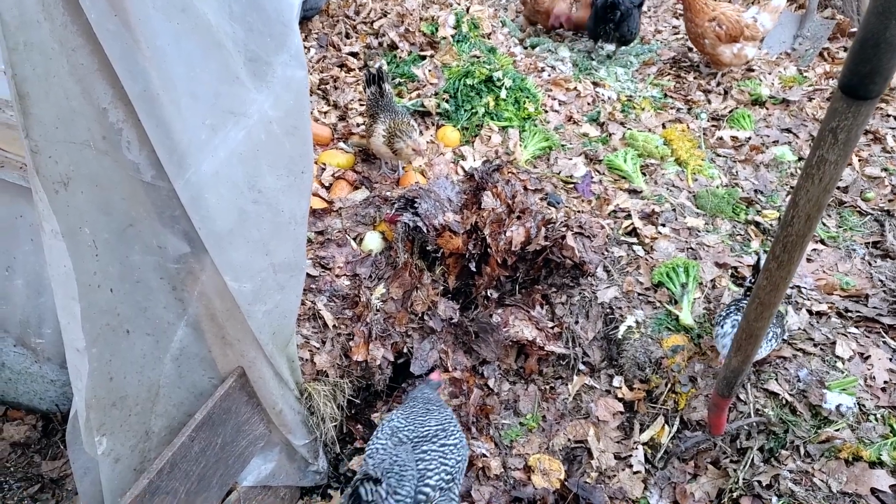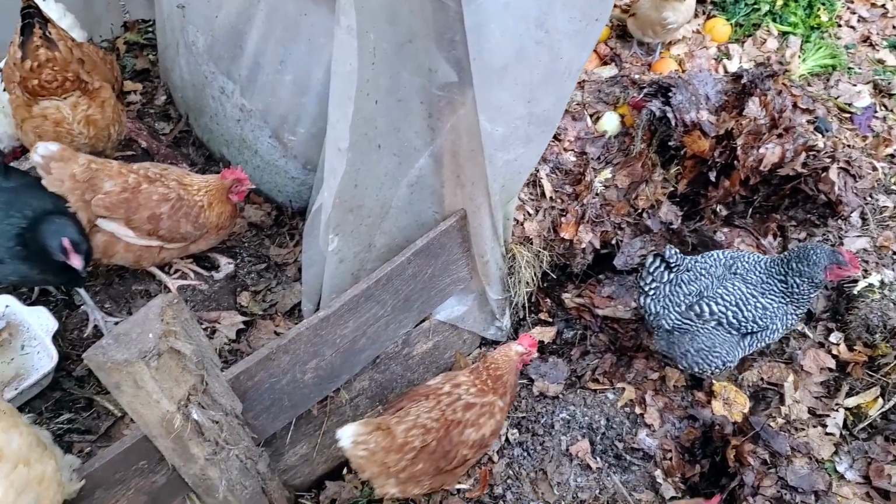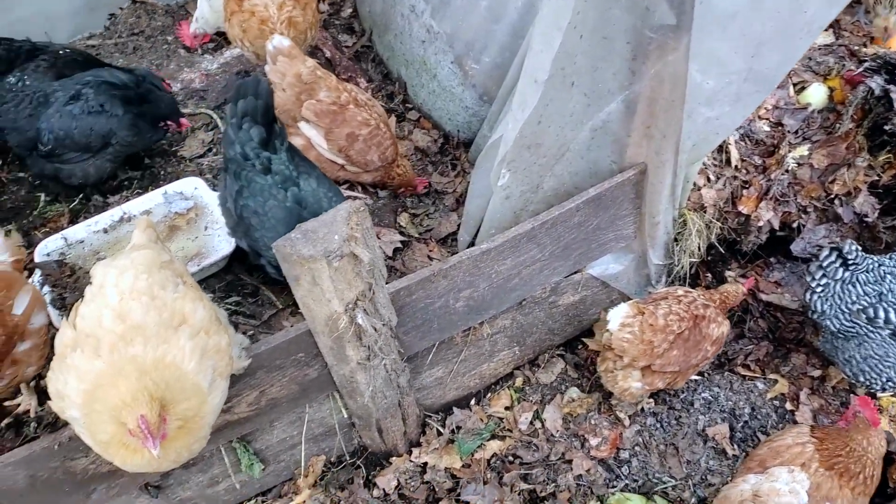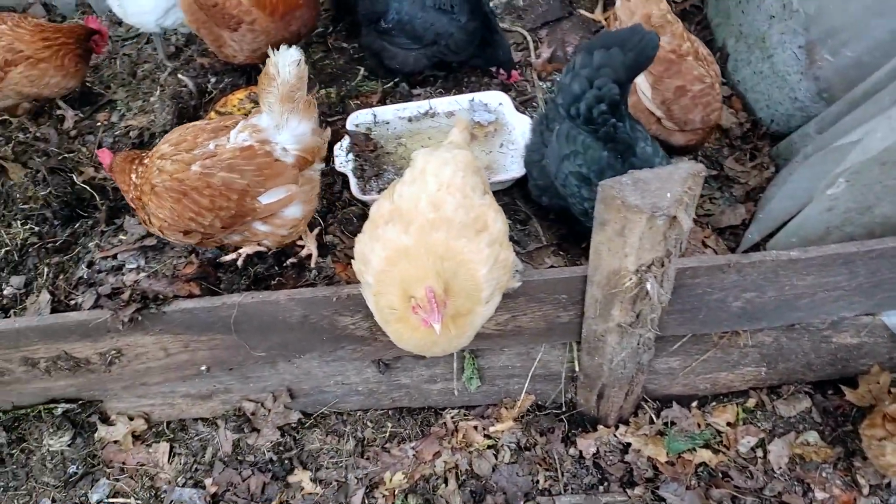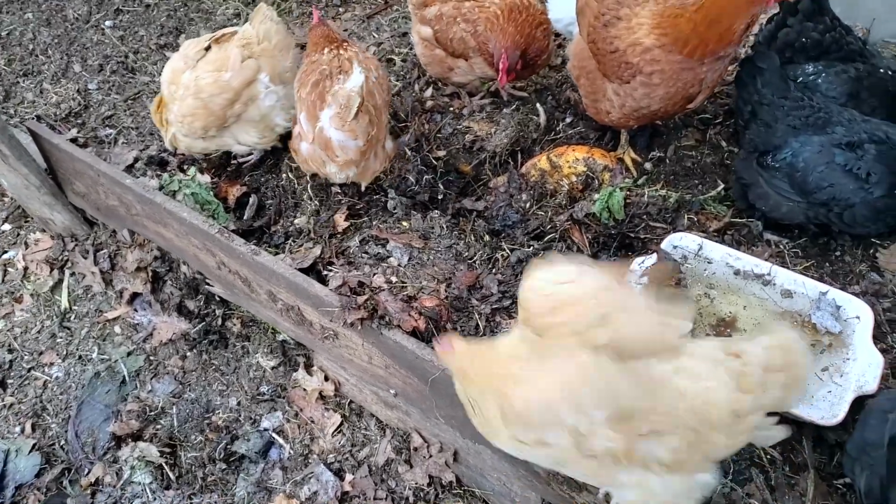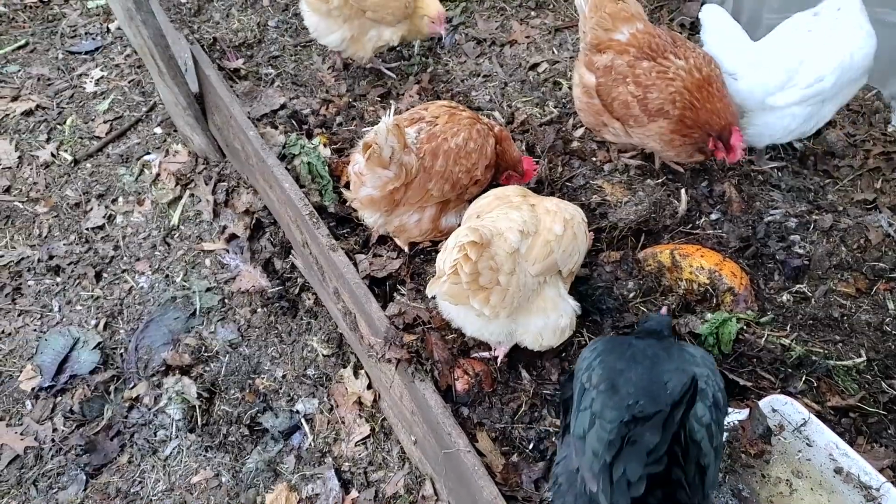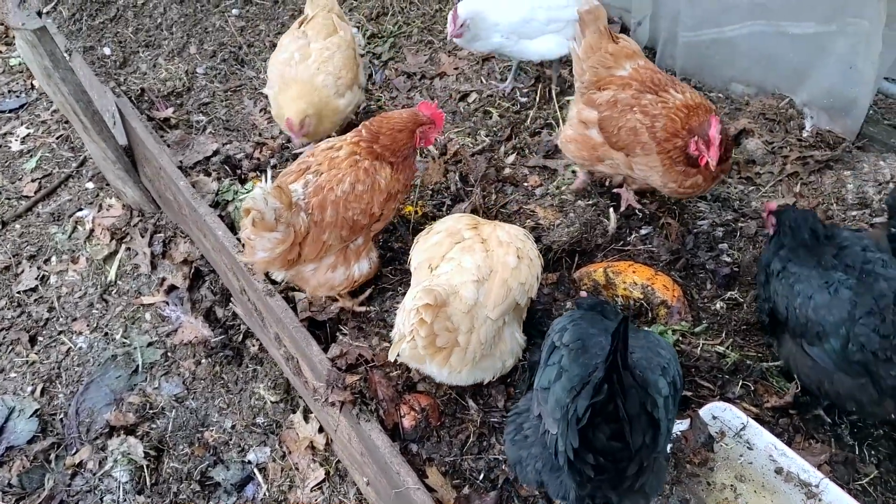My hands are pretty darn cold, and I think this was an interesting first experiment. I think what I'd like to do is come back out here with Sasha or somebody else to film so that I can actually dig in a serious way. I've got a lot of compost to move. I want to make sure the hens' needs are met this morning, so I'm going to focus on that. Let me know what you'd like to see with this and how you'd like to see it.